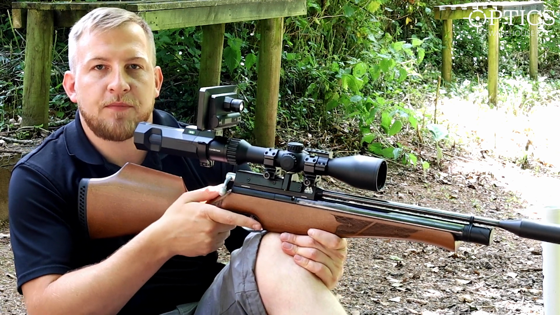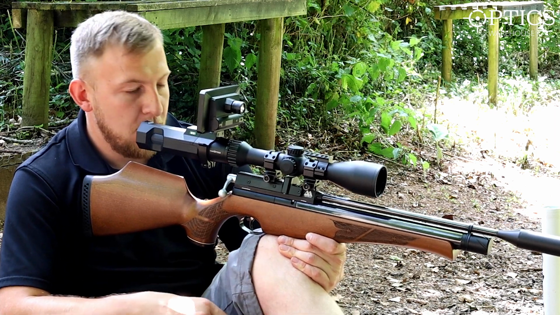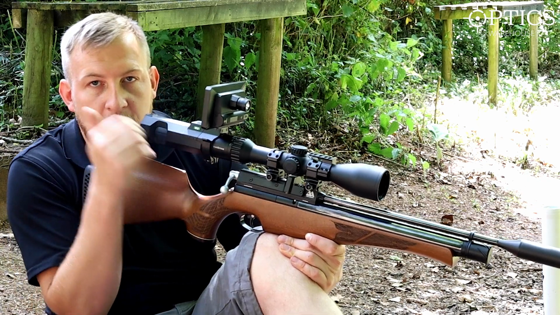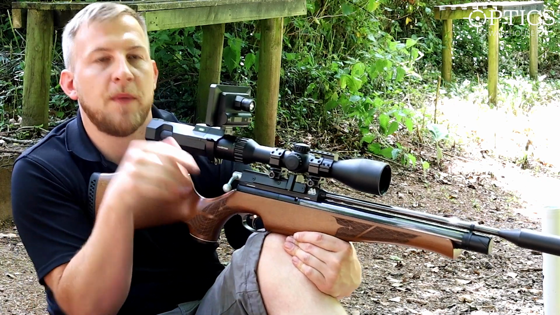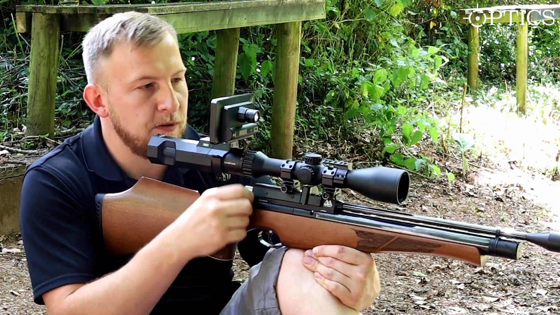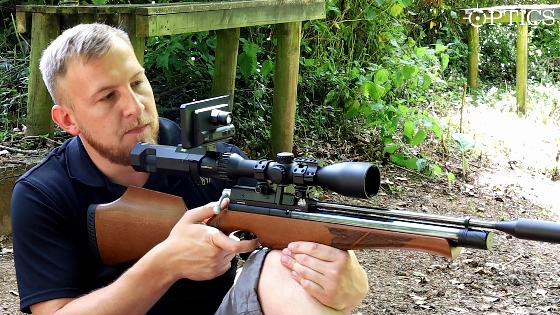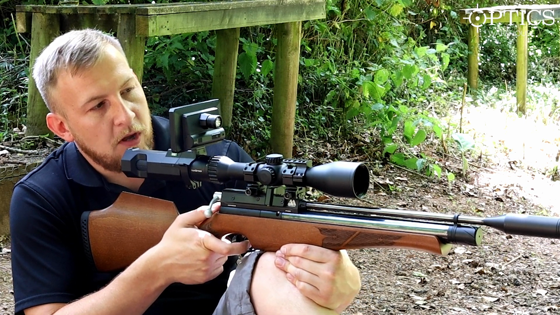Obviously trying to hold this stable and securely in the sitting position, it's going to show a lot more wobble than what you would normally have. Mainly, I can't get my head behind the cheek piece to get a nice cheek weld, so it's an unnatural sitting position for me where my head's back and looking through the screen. But for an example there, obviously this is one of the most stable positions you're going to get for hunting. So coming onto that, crosshair in the middle of the kill, and away we go. So that's obviously quite a large kill on that, so that's not a problem. And in this position, I can get quite stable. But you may not be able to get in this position every time for, obviously, live quarry.